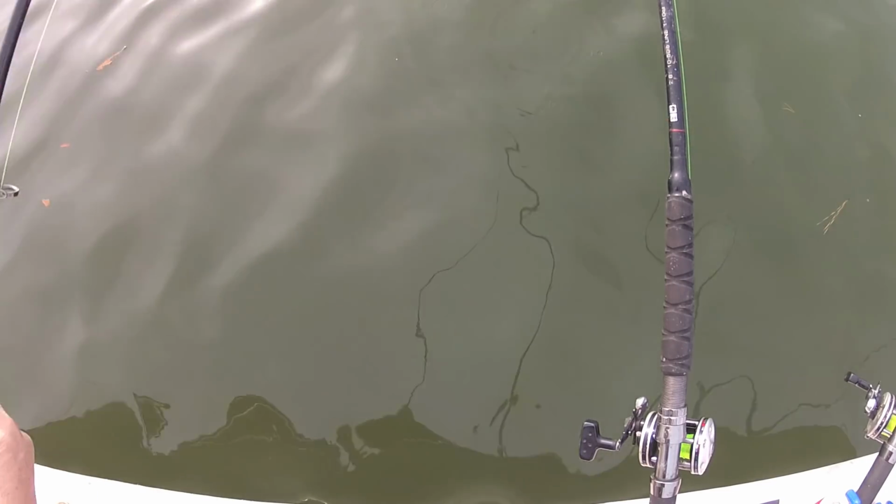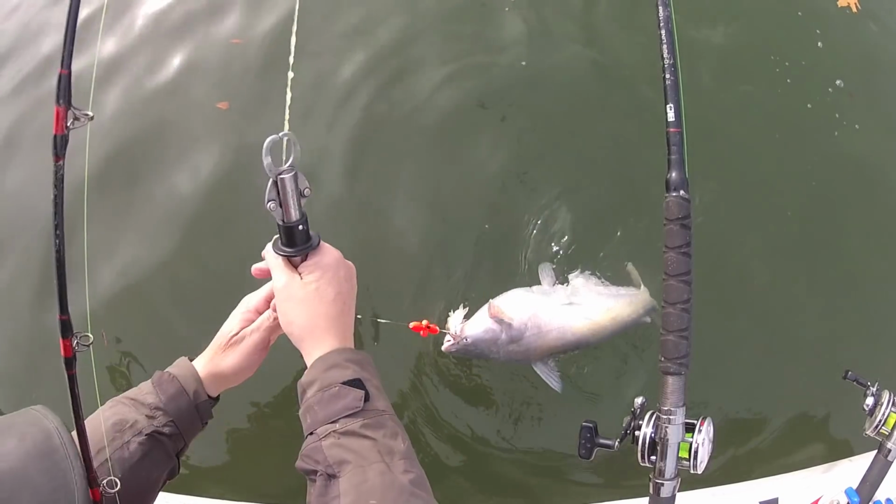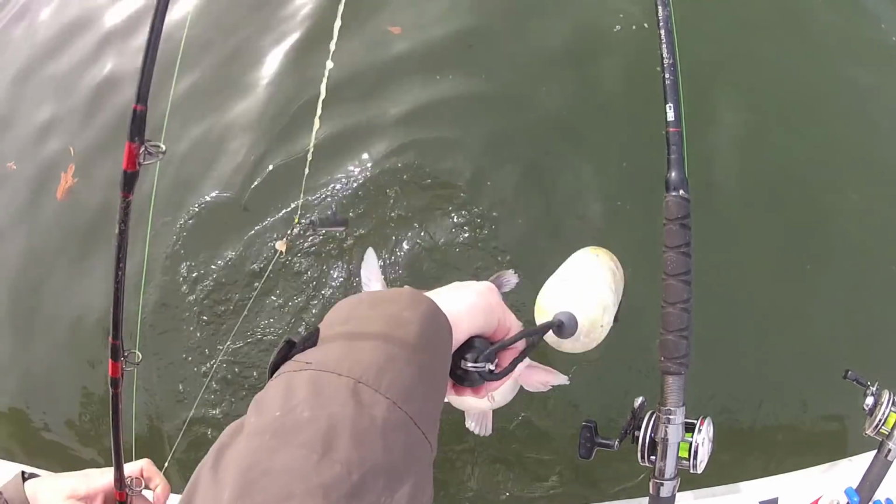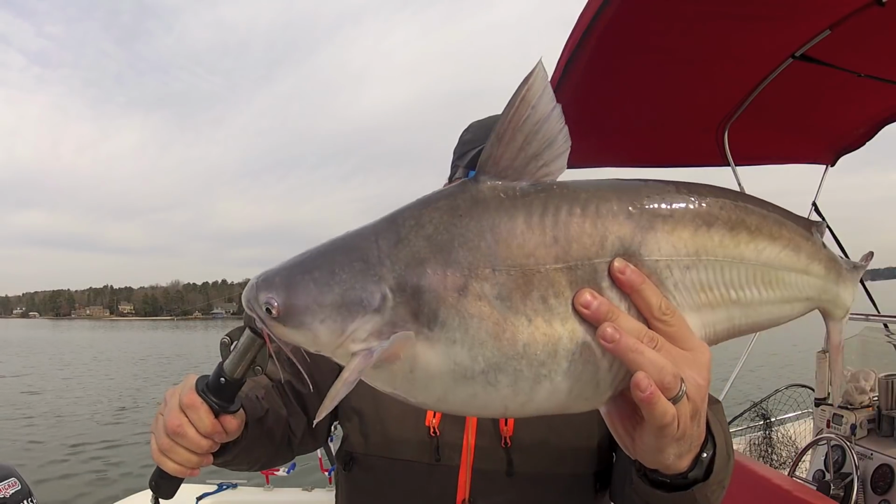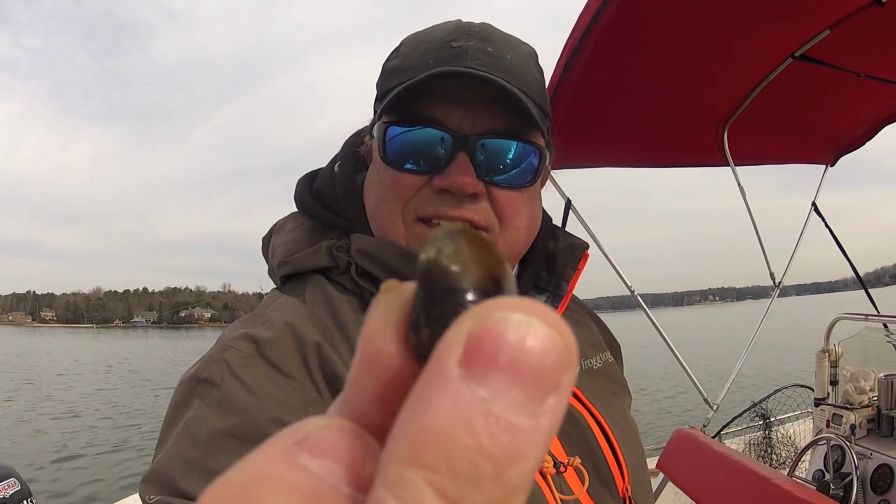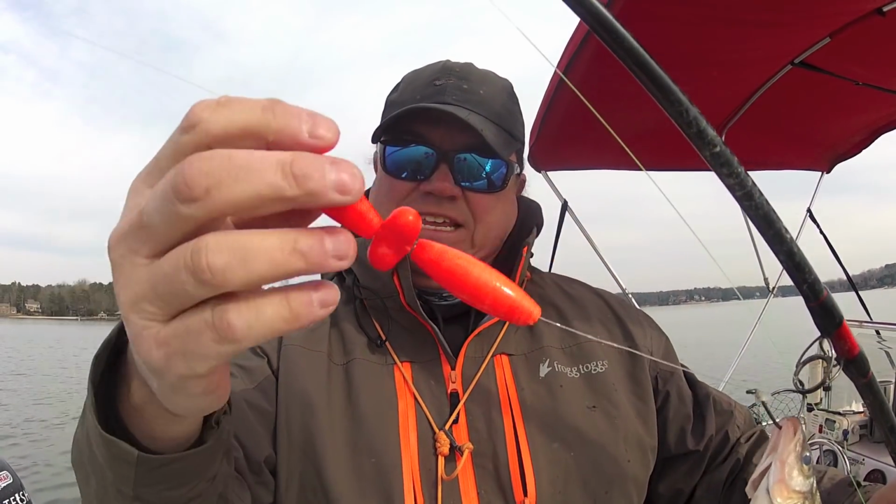Decent looking fish. Teener. Take him. A lot of mud on them. It's never a good sign for a good bite. Just pooped out a mussel shell. A lot of mud on them though. Right there's what came out of it. That's what you're eating.